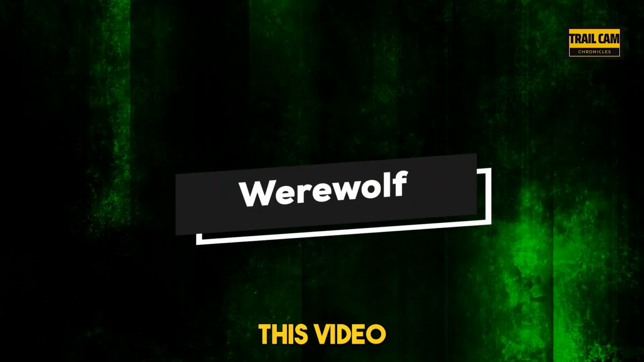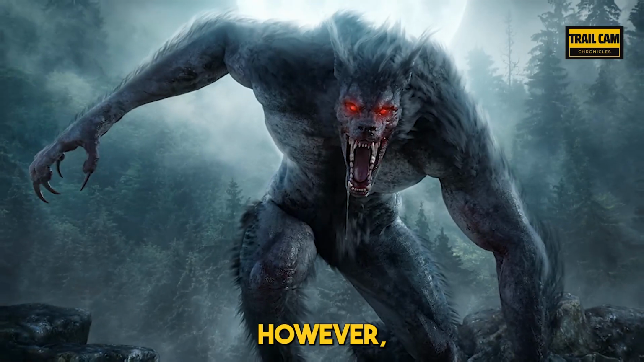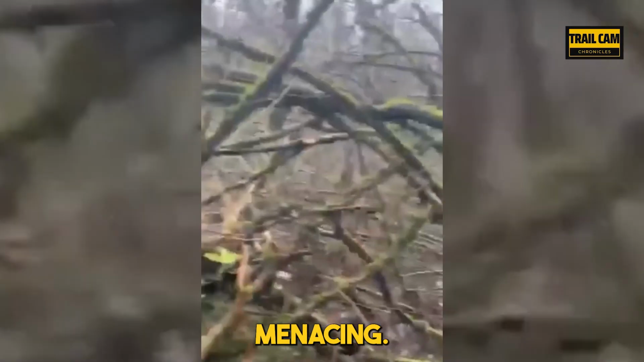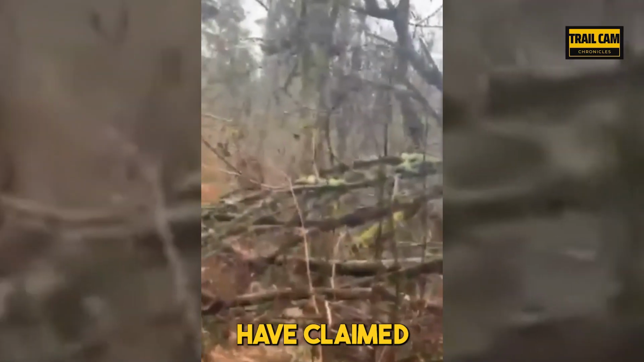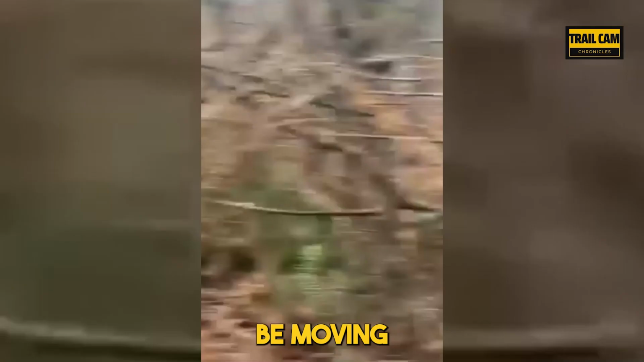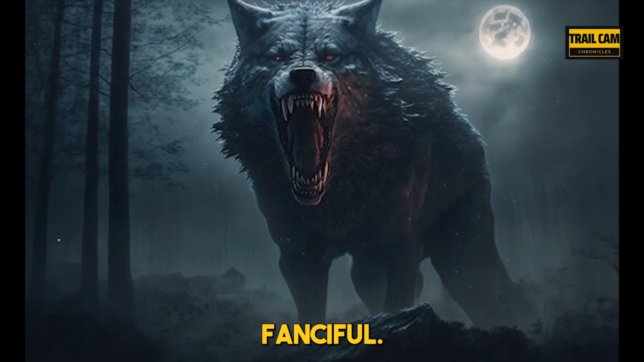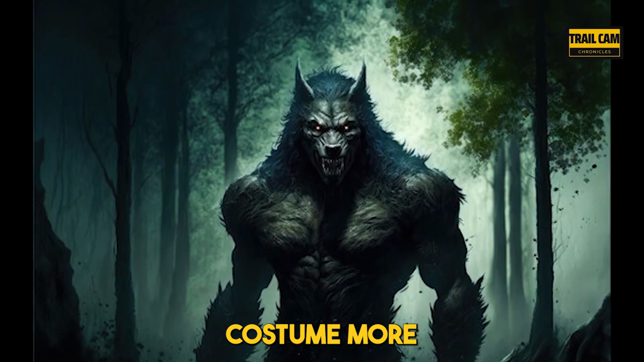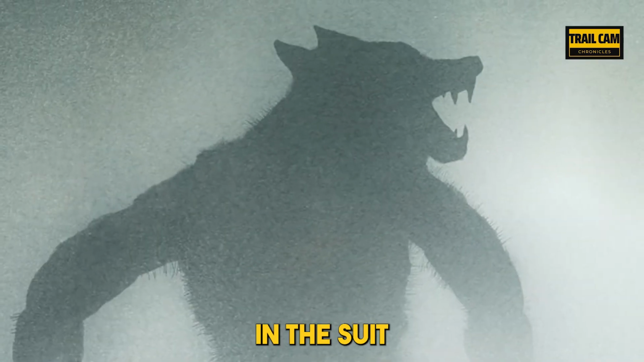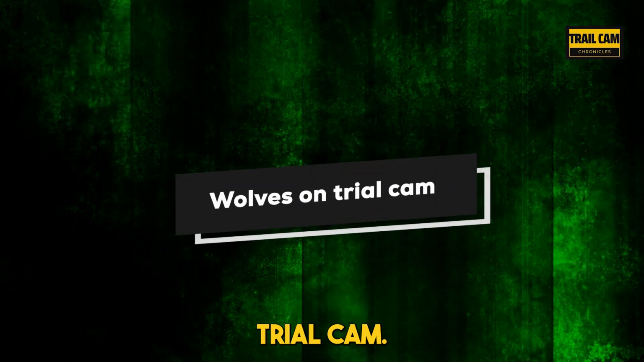Werewolf. This video appears to show a scary-looking monster with dark hair moving into the woodland. However, its face has a more canine appearance, and be honest, it does initially appear menacing. Although some individuals have claimed that this creature is a werewolf on the internet, I have my doubts. The way it seems to be moving constantly, its lips hanging open to startle, appears overly fanciful. It resembles a Halloween costume more. So to me, instead of a werewolf like several others had mentioned, I believe that this man in the suit is merely attempting to terrify us. How do you feel?